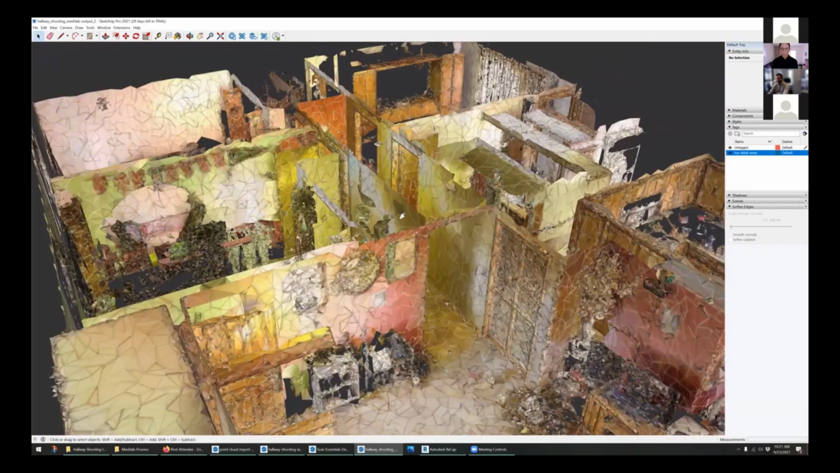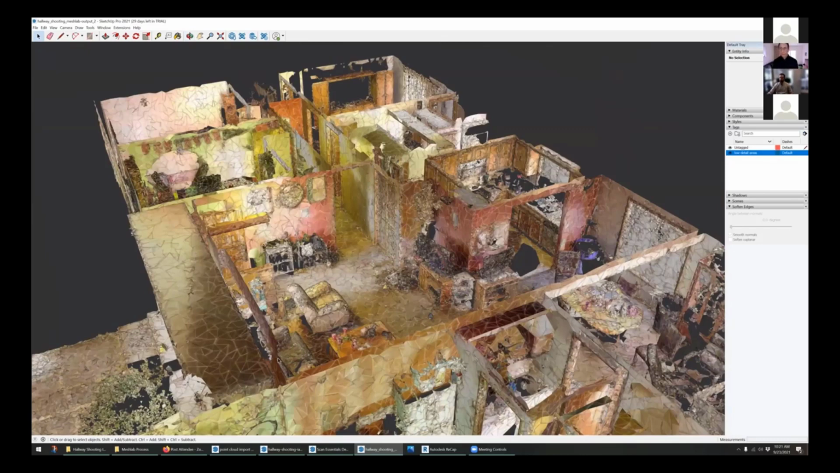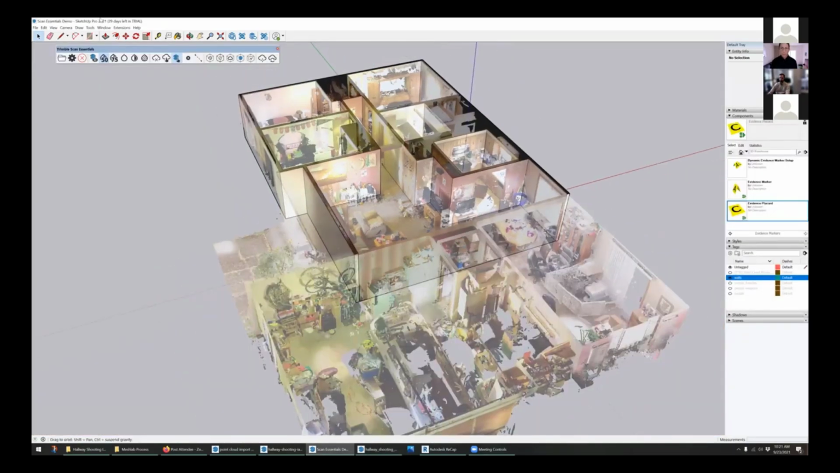And then the last method of working with point cloud data that I want to spend a little bit of time with is a Trimble produced plugin called Scan Essentials. And this is maybe what we're most excited about right now, although we haven't actually used this on a real case yet. We're fairly new to it, but this is a way of importing the point cloud directly into SketchUp.